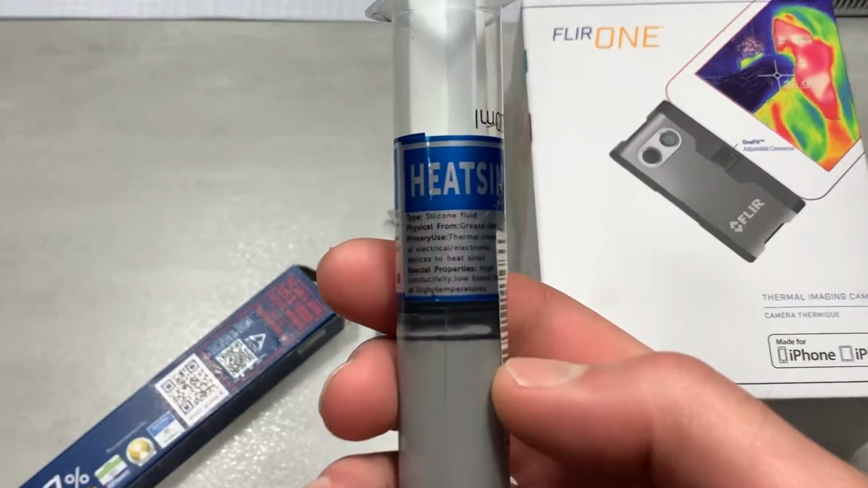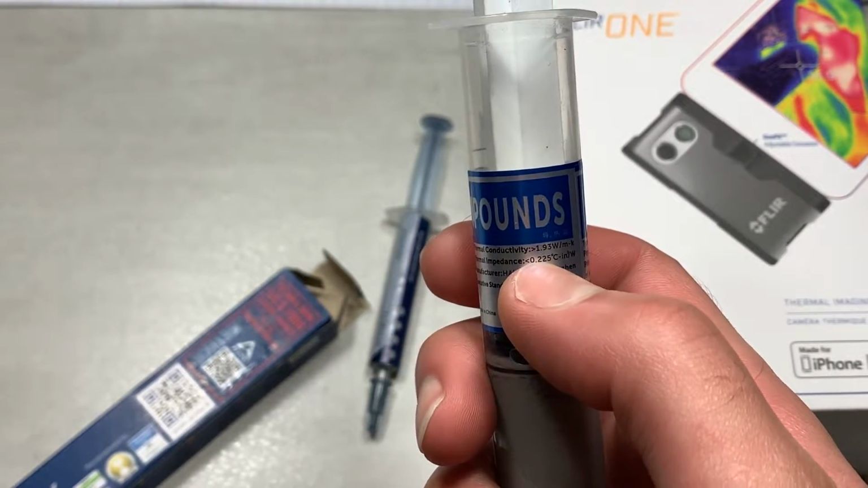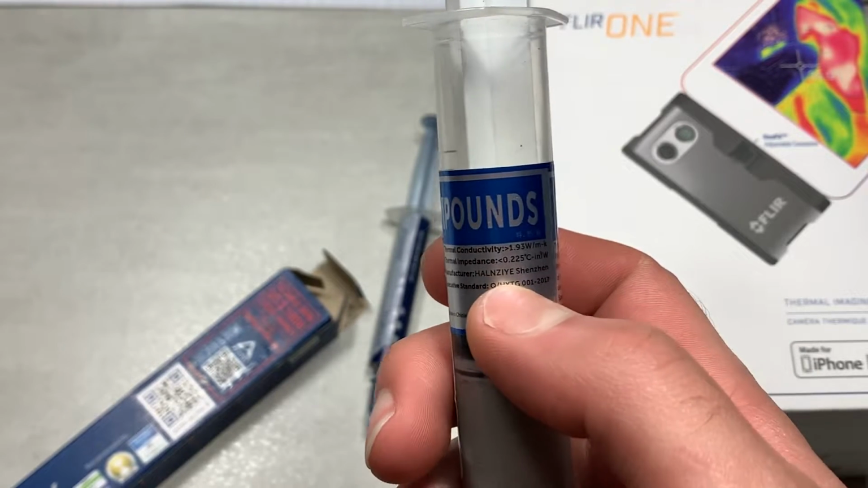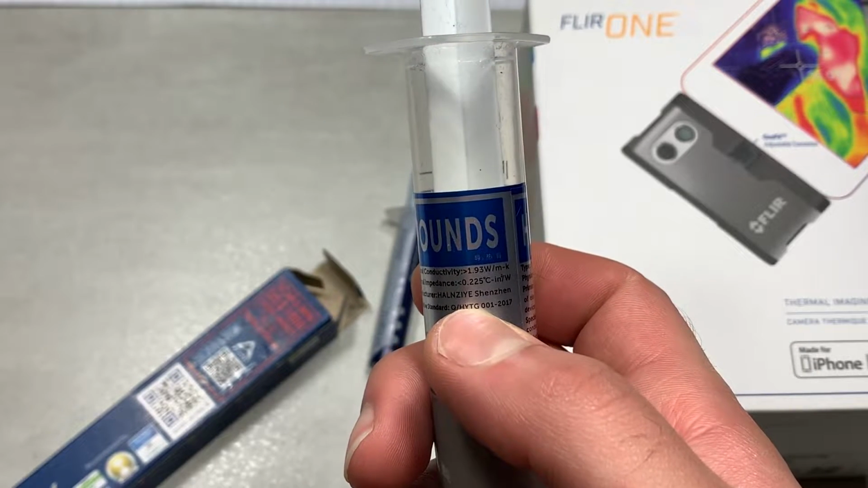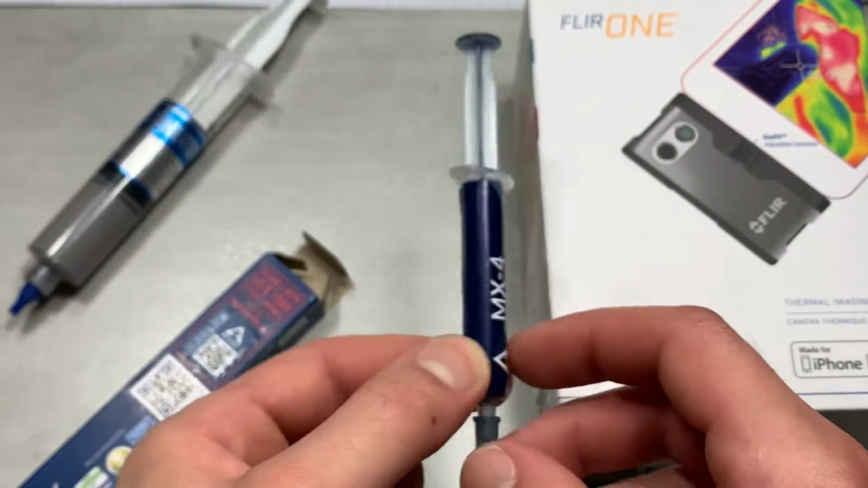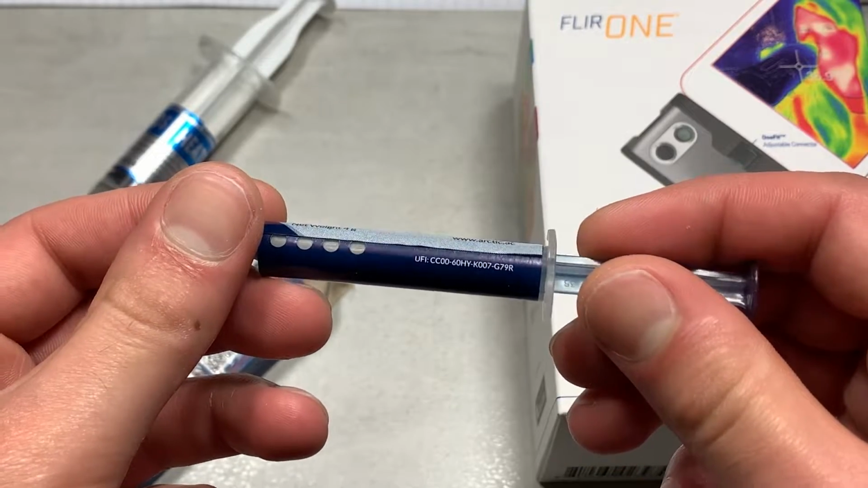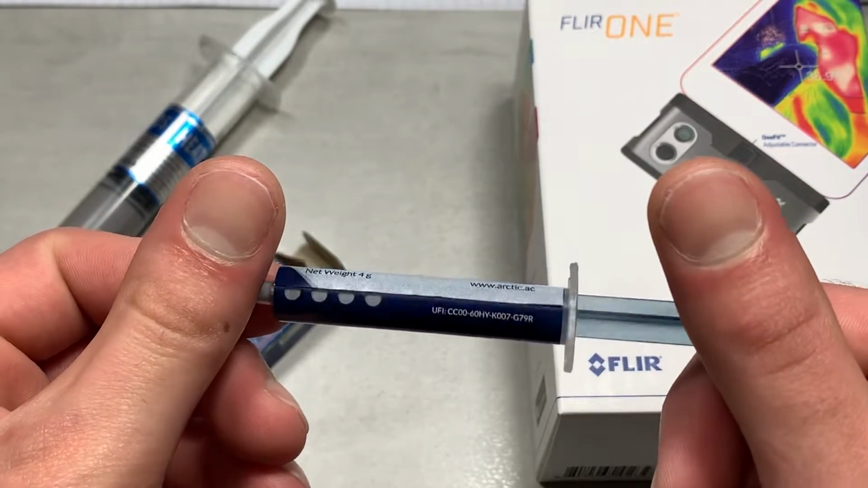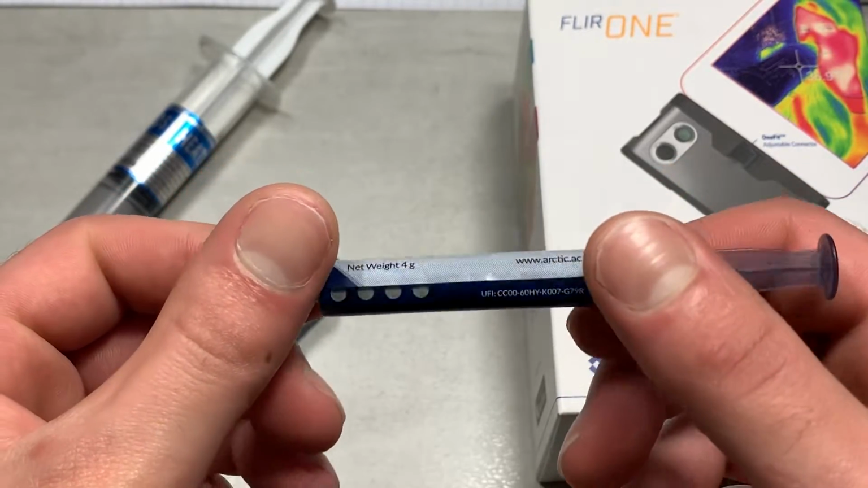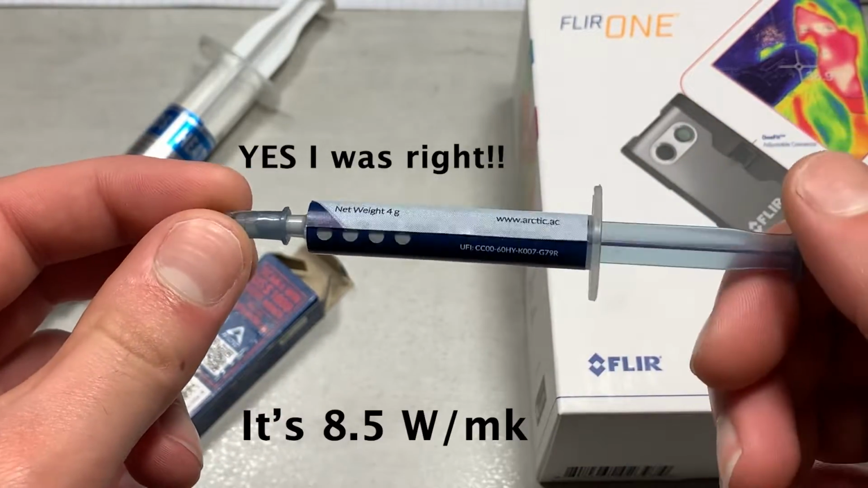And just by zooming in on here, you can see the advertised thermal conductivity is 1.93 watts per meter Kelvin, which is absolute garbage. And this, let's see if it says. I've searched online, apparently it's about 8.5 watts per meter Kelvin. Or it might have just been 8, I'm not sure.